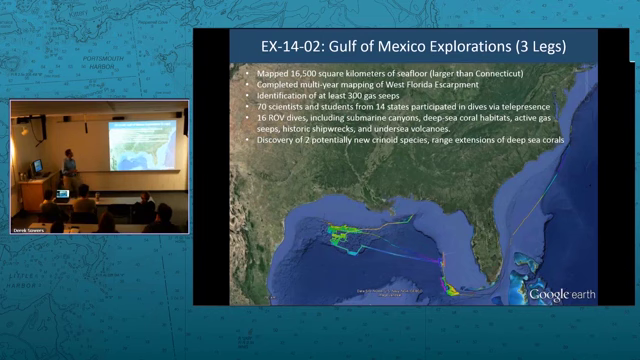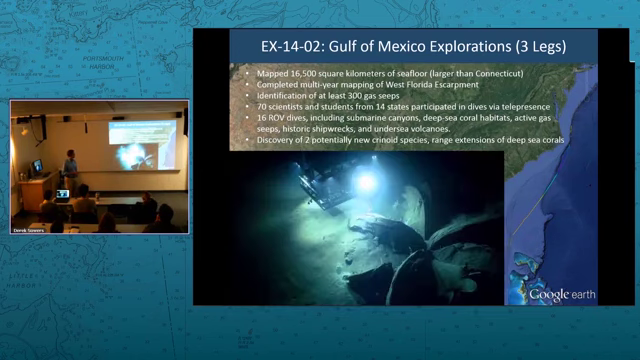From largely the ROV legs, there were over 70 scientists from 14 different states that were engaged, typically over the phone and the internet, while the dives were going on, providing feedback to the exploration mission of the ROV. We did 16 ROV dives, including submarine canyons, shown some of these features here.